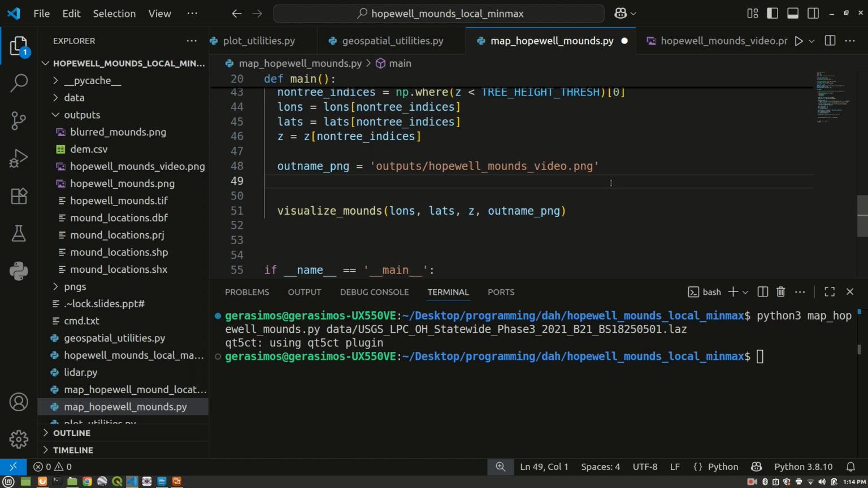The next thing that we're going to want to do here, now that we know that the data looks reasonably good, is take our filtered XYZ points, our LiDAR points, and dump them to a CSV file. A CSV is a comma-separated variable file. So we can say here CSV file name is going to be equal to outputs, I'll just call it dem.csv, digital elevation model.